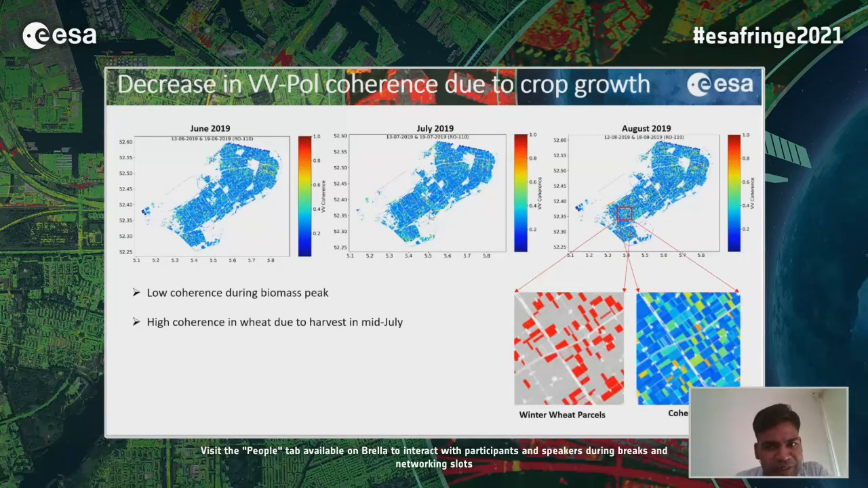However, we can see some fields which have very high coherence values. We tried to identify them, and these are the winter wheat parcels. The crop growth cycle of winter wheat is slightly different. It gets harvested from mid-July to early August, and we can see that after harvest there is a high value of coherence. So indirectly we can identify the winter wheat crop in the peak summer cycle of other summer crops. Then moving forward to the next slide.